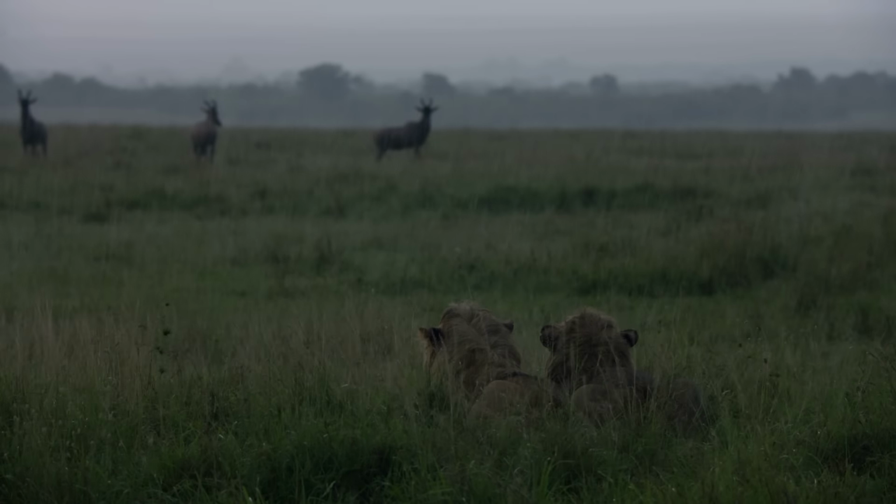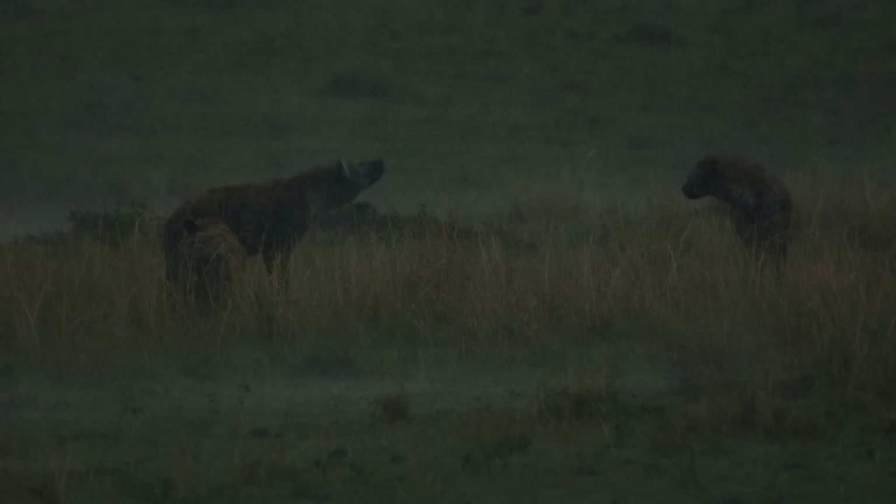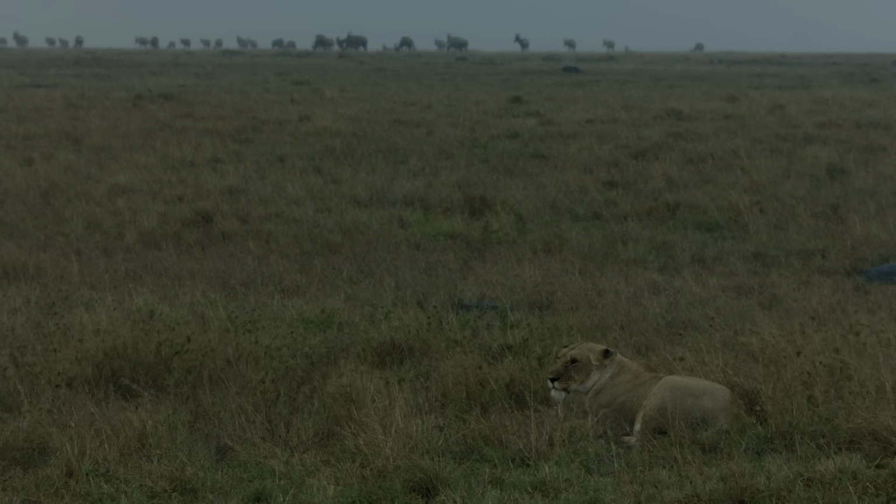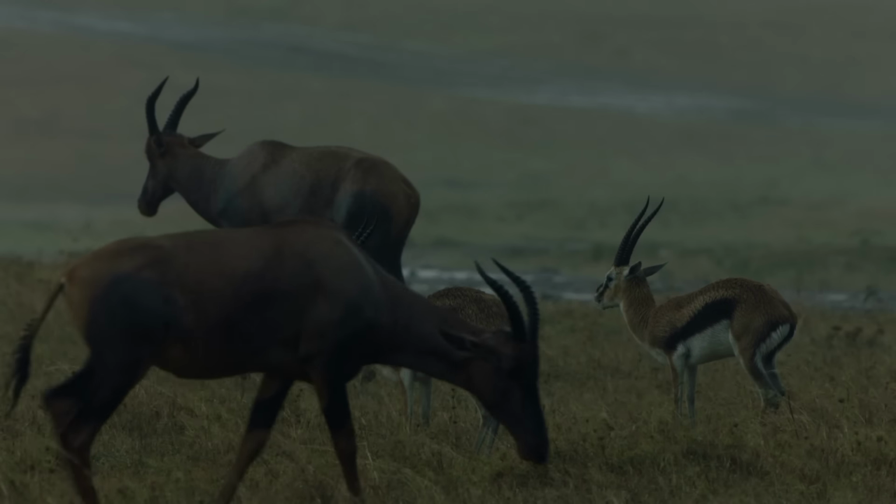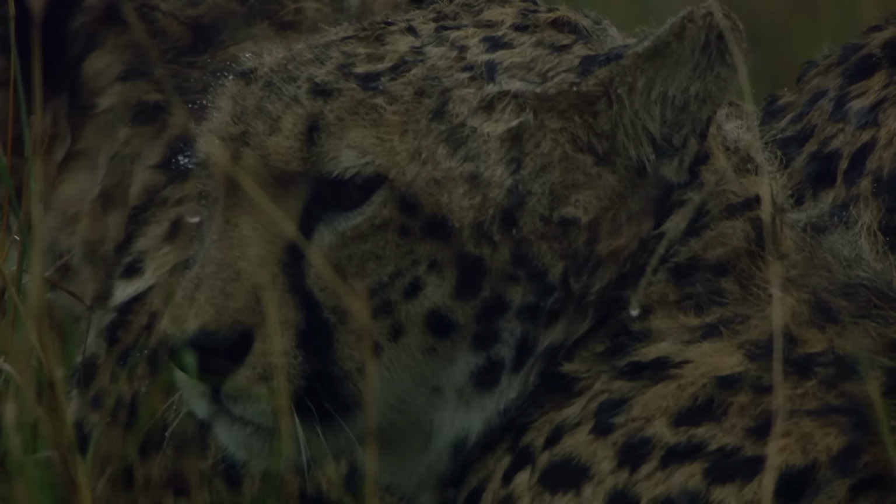These, in turn, supply the unusually large number of predators. Only a few African national parks offer such good conditions. Fertile regions are the first areas to be densely populated, but only rarely protected in time. The rain moves on after just a few minutes. The heat of the day has now passed.